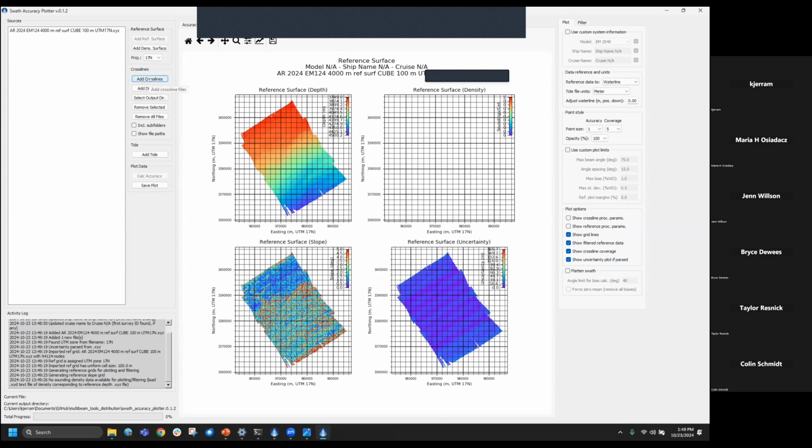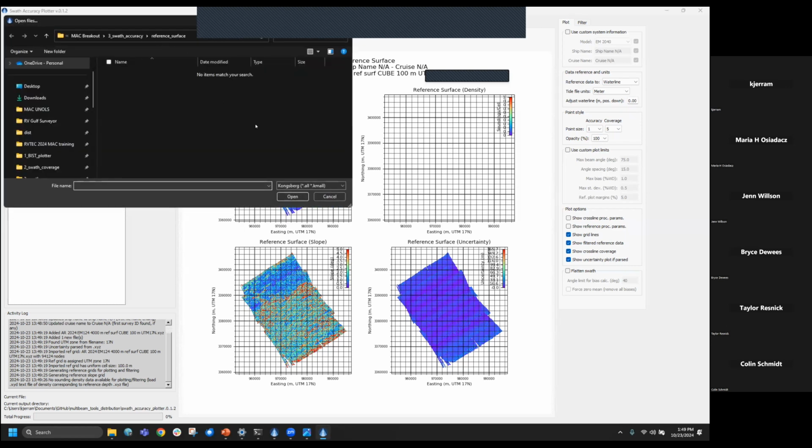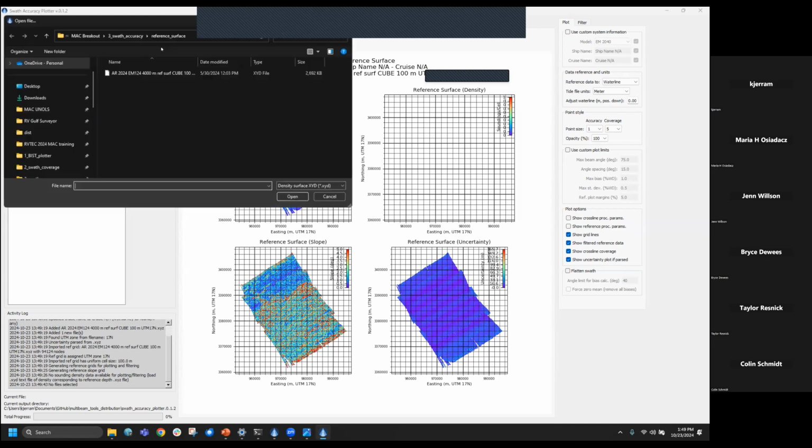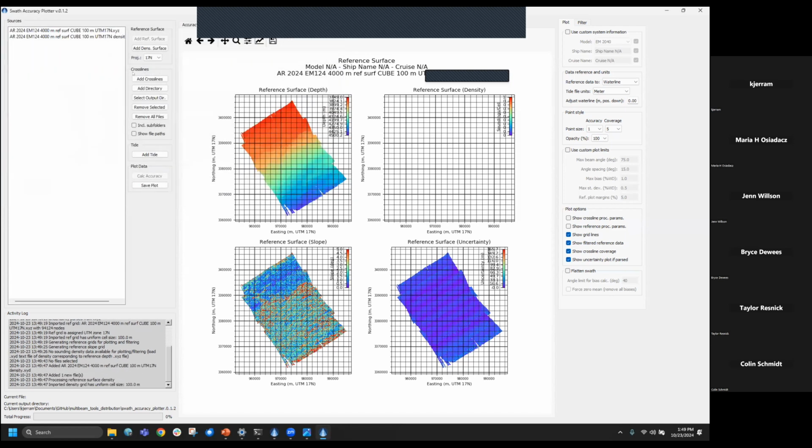There are instructions on the wiki. You can add a sounding density plot if you'd like to. Again, instructions on how to export that elsewhere.